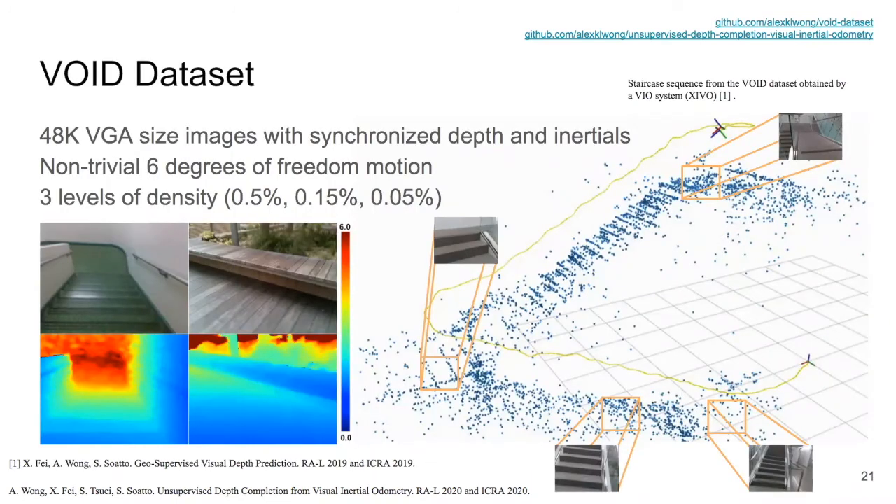While KITTI provides a standard benchmark for evaluating depth completion on the outdoor driving scenario, there exists no standard benchmark for the indoor scenario. In this work, we propose a new dataset that targets the real-world use case for densifying sparse points being tracked by SLAM and VIO systems, one of the motivations for this work.